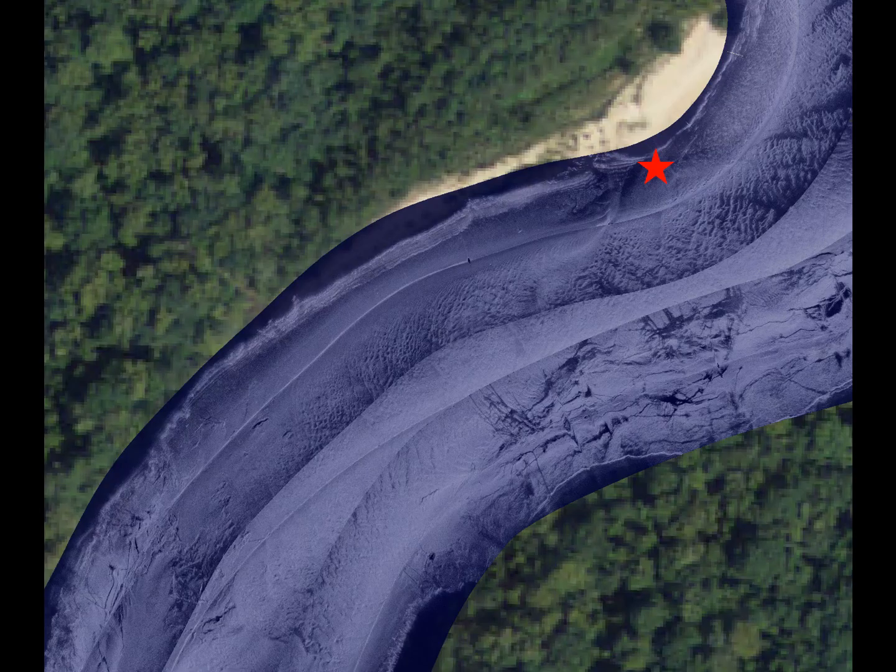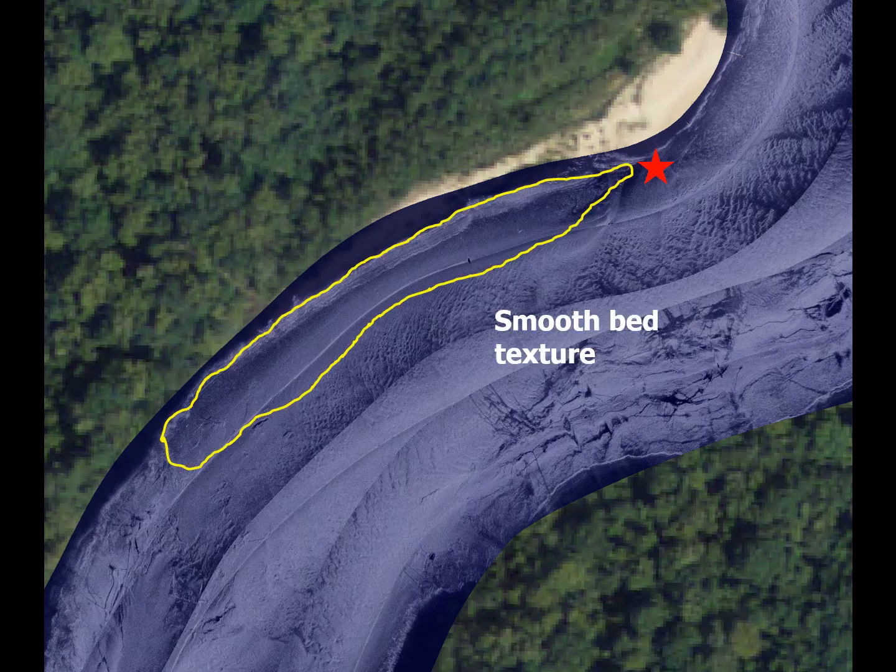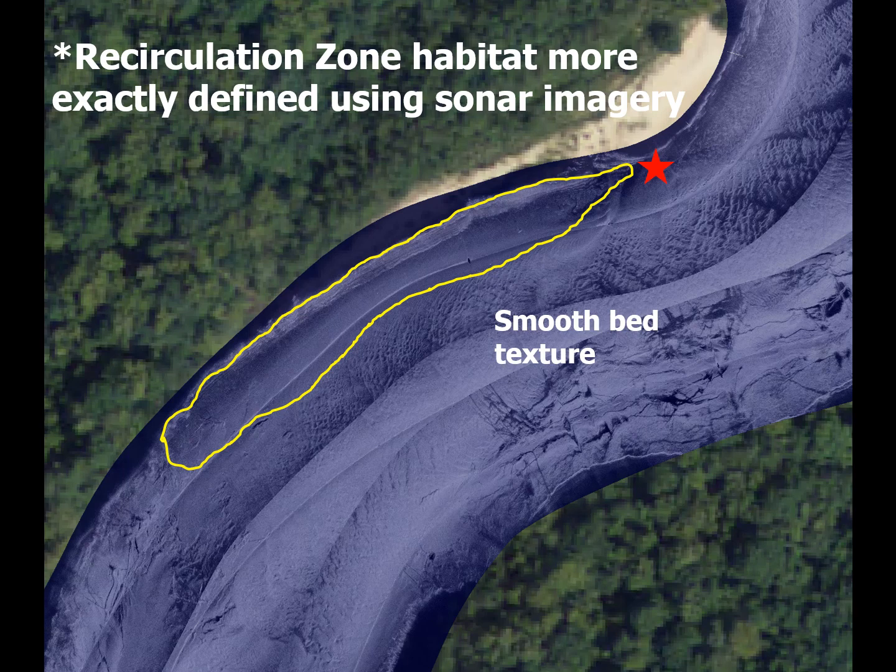We conducted some pilot scanning at several of these sites, and we're excited to find that these areas did appear different than the surrounding portions of the channel. The red star in this slide indicates where the ladies were standing in the previous slide. Here we found a smooth plain bed form, with darker tones appearing in the upper and lower ends where finer sediments were found. The ability to recognize and delineate these recirculation zone habitats from other areas of the river channel was a major breakthrough.